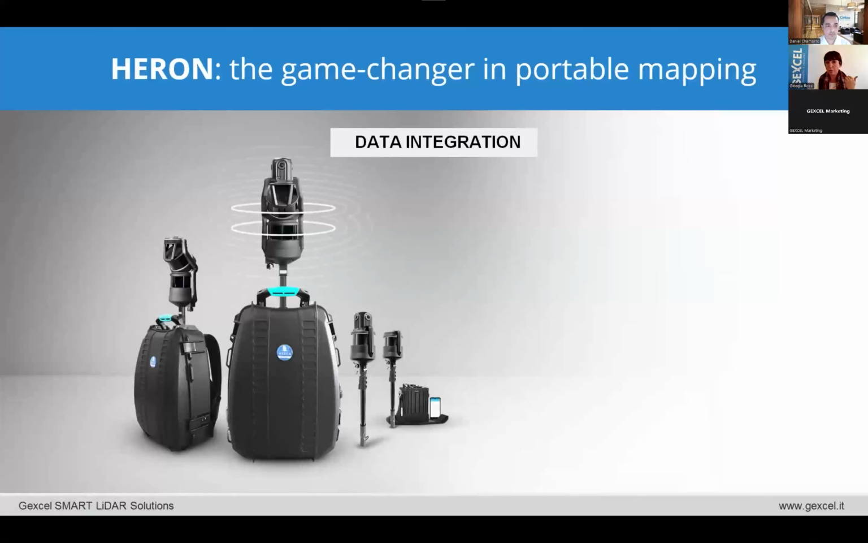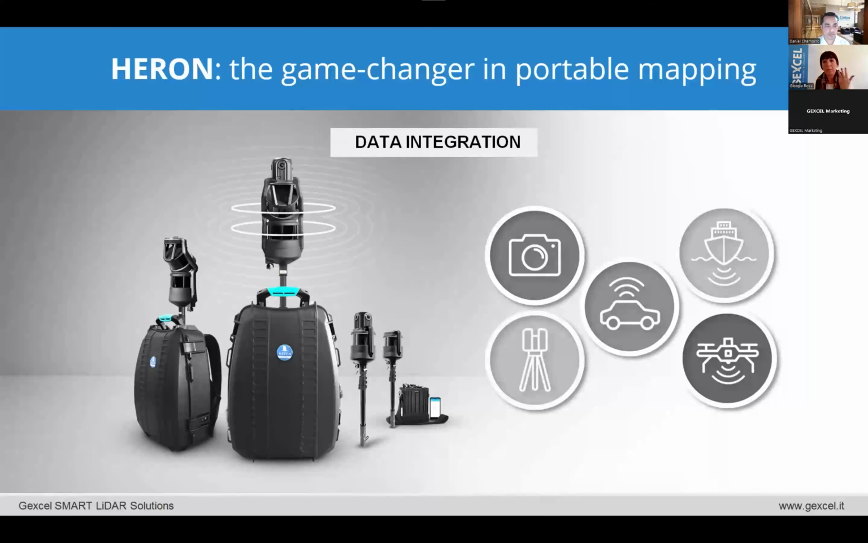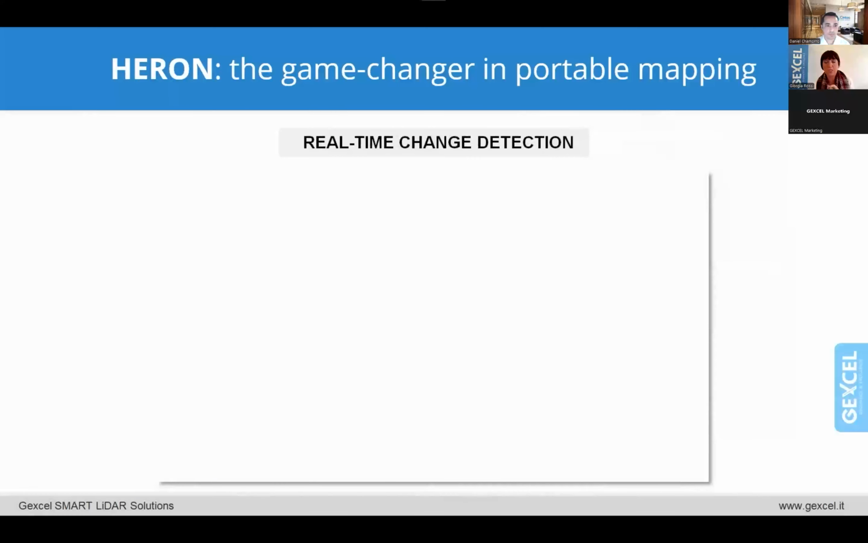I mentioned before the data integration, and with Aaron, you can integrate data coming from different sources: car, photogrammetry, drone, TLS, bathymetry as well, satellite, GNSS, total station. So with Aaron, you can really follow your whole workflow and use the different data coming from the different devices.